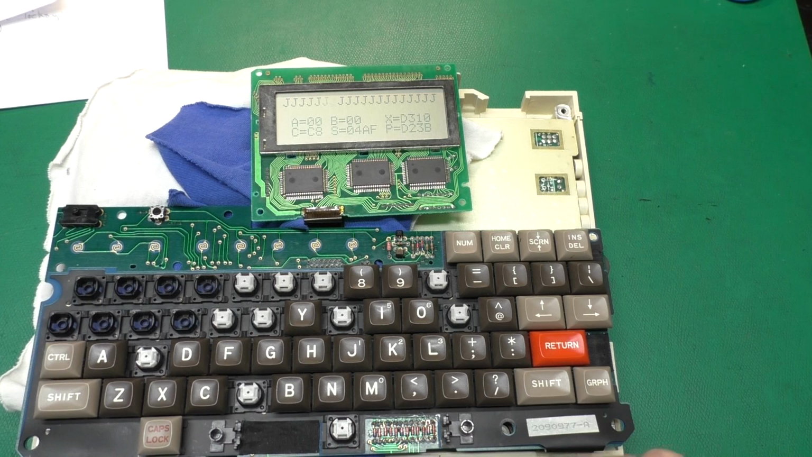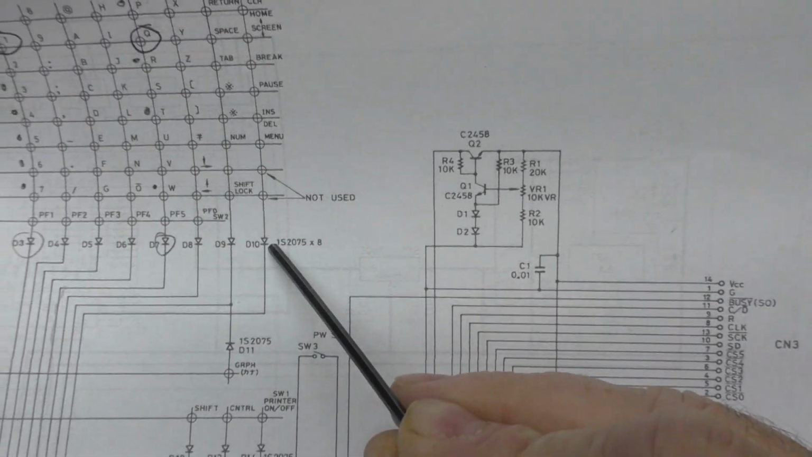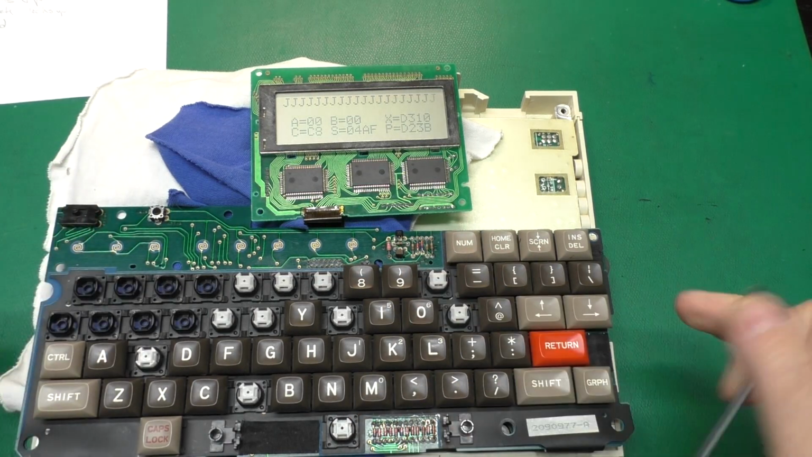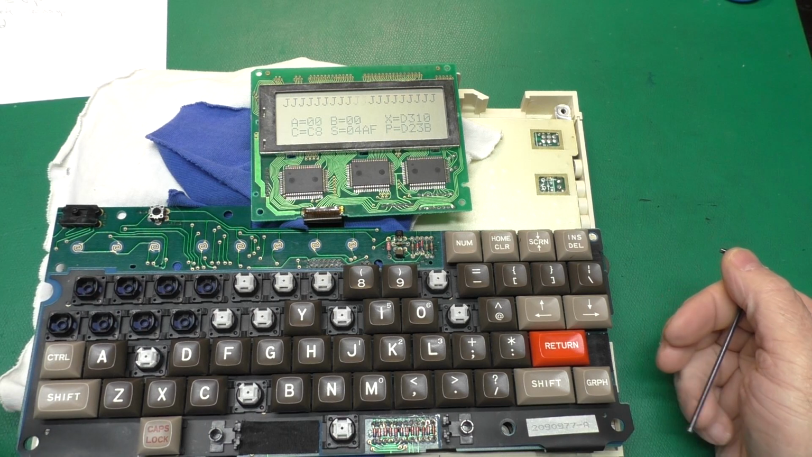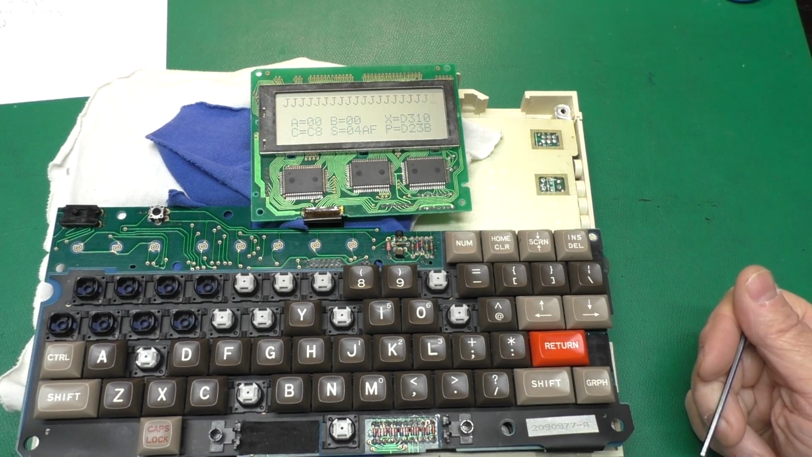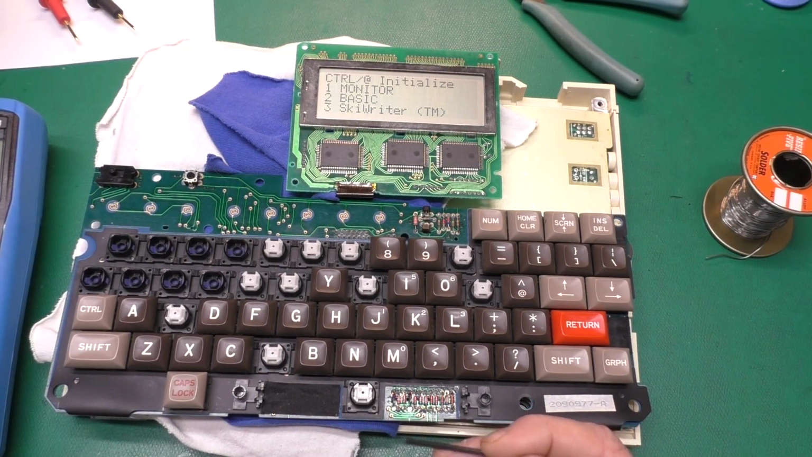At any rate, I think what I'm going to do is pull a couple of these column diodes right here, D9 and D10. I'll do those one at a time. I think I can do that with the setting in this position, turn the power off, pull one, and see how it works. And hopefully that'll reveal where the problem is on the keyboard so we can look at it more. That yielded results much faster than I thought.